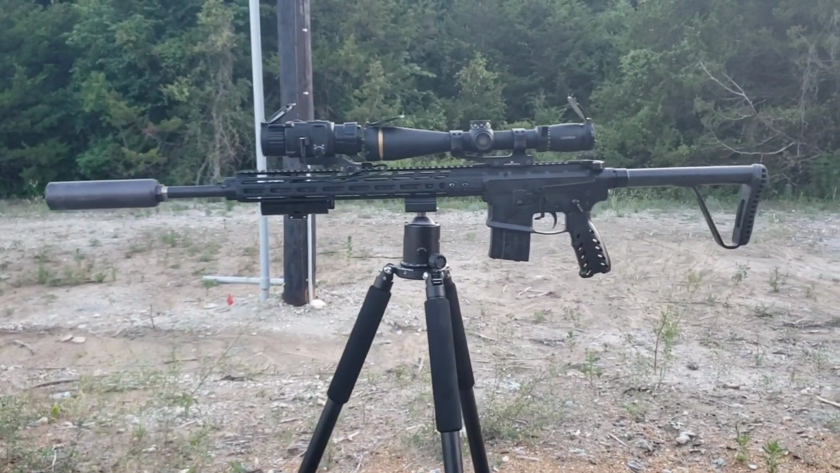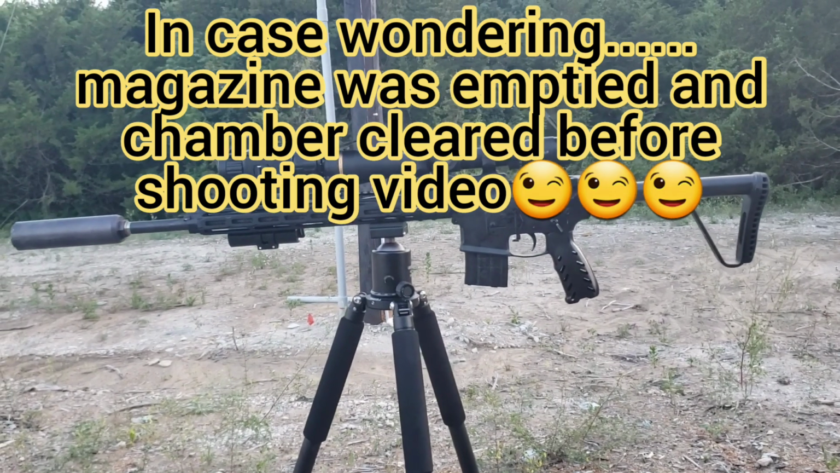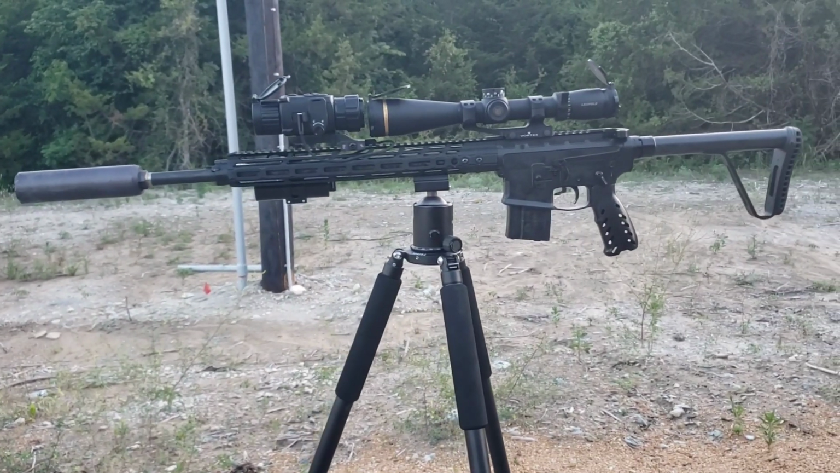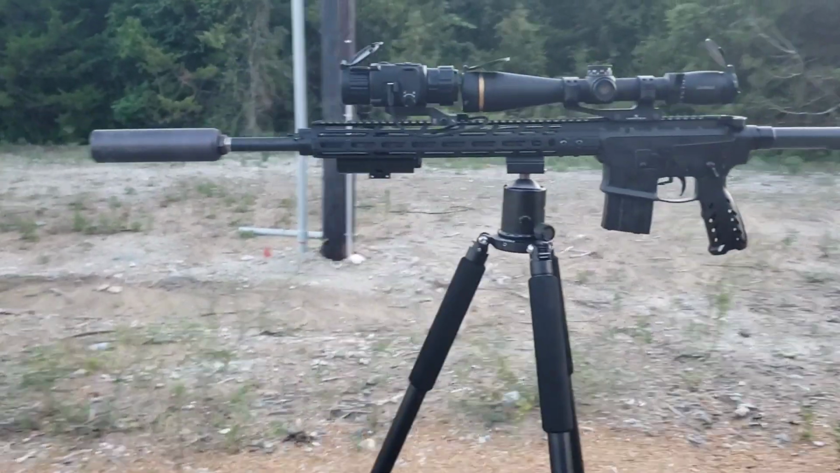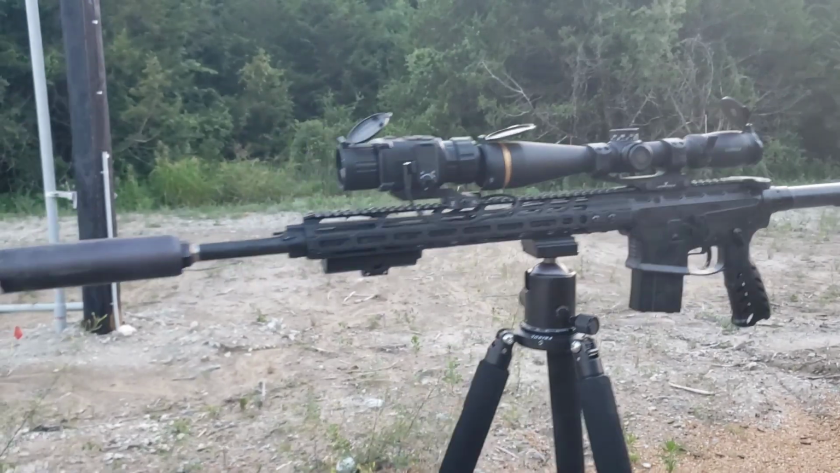A little bit of a learning curve because the functions are not traditional in how to align it with the crosshair and the day scope. Not what I expected, but once I took the time to read the instructions, which I should have done to begin with, it was very simple. But as you can see, I've got it on here with an auxiliary power supply on a .22 Nosler.